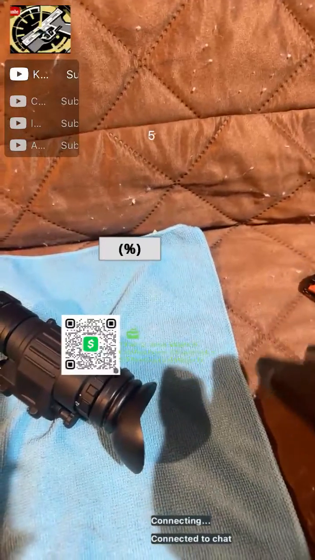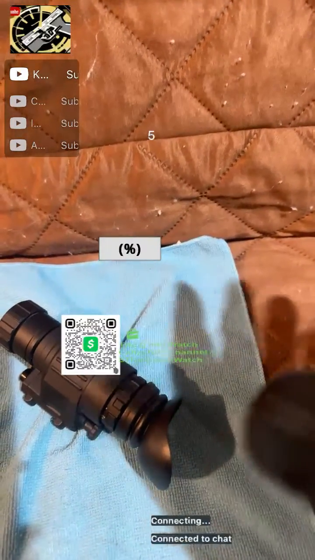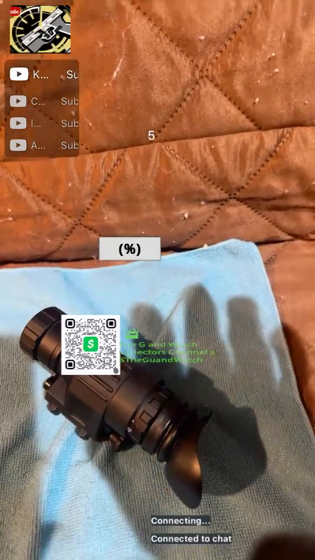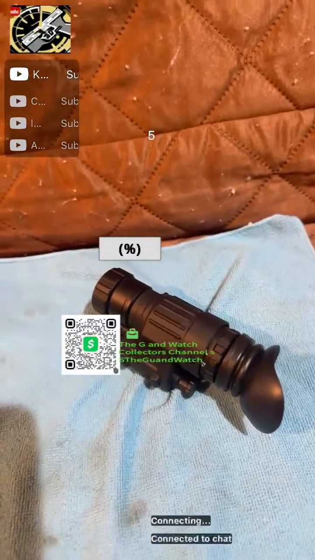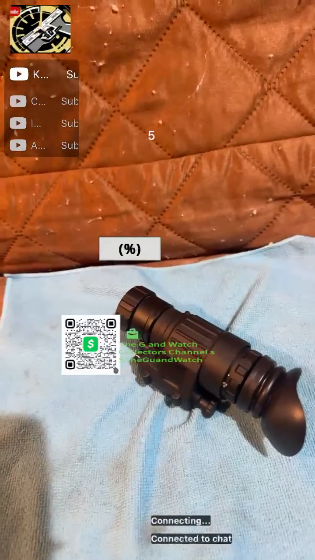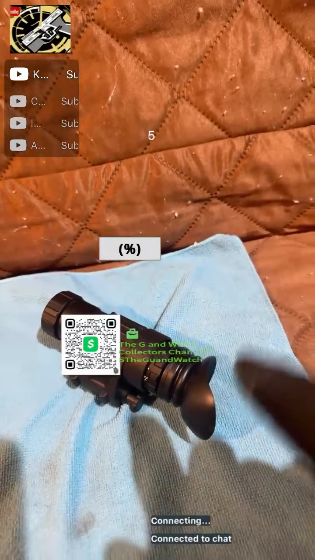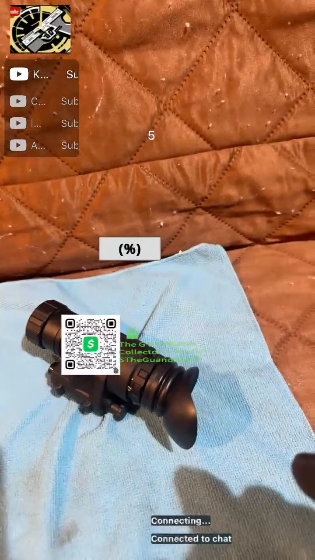Tinkering around with it, trying to see why it performed so poorly. I figured out a lot of the things that was wrong with it, and then I started working on different solutions to fix the most common problems that people have. And the reason why I'm doing that is this may be a viable option for people who want to have some type of night vision capability, but you don't have any money.